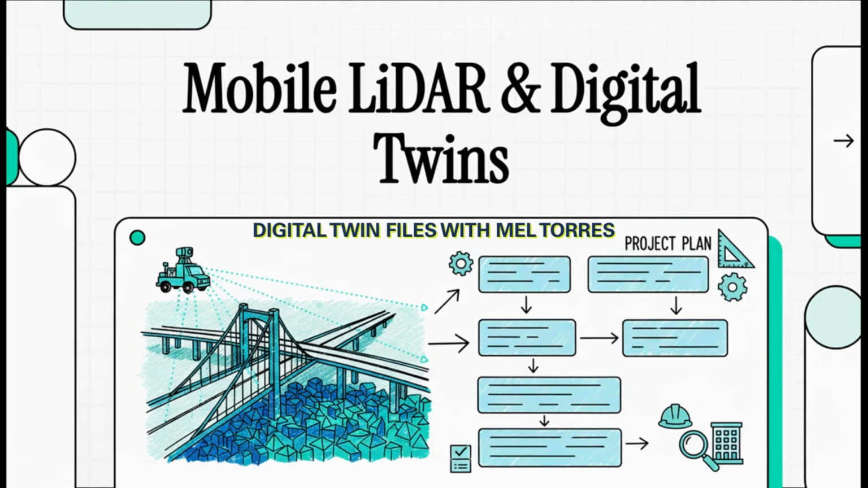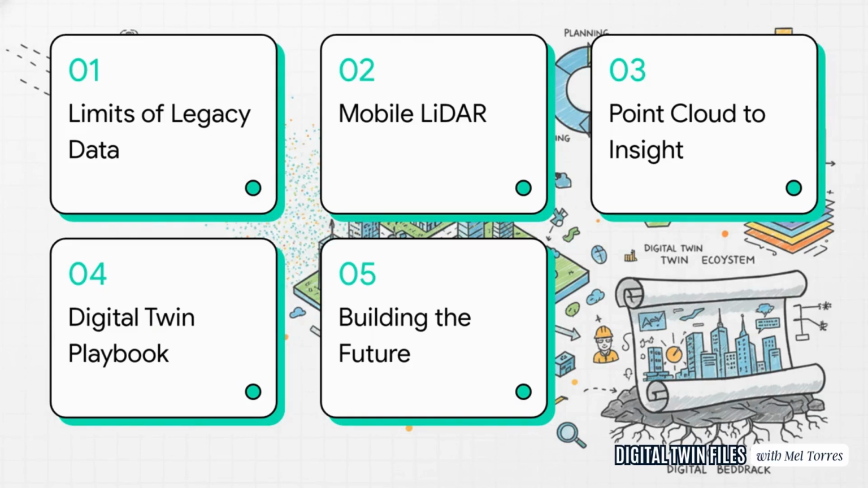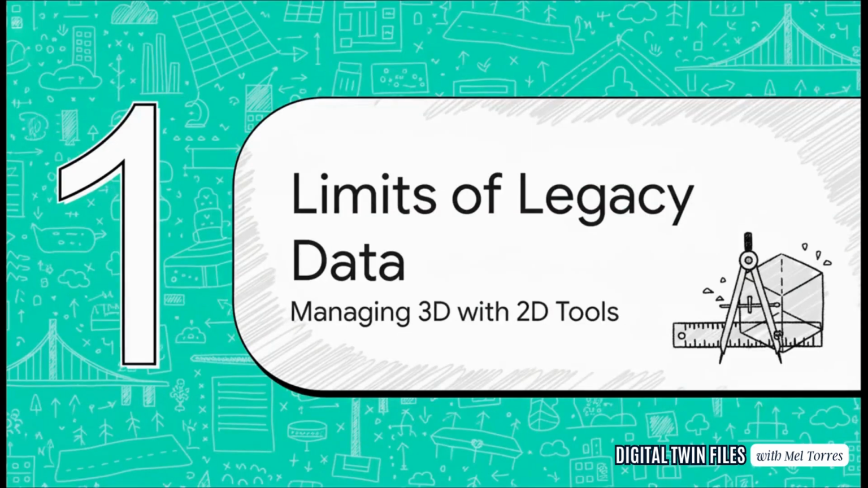Today, we're going to dive into the transformative technology that's providing the answer. It's called Mobile LiDAR. Here's our roadmap. We're going to start with the problem, the limits of our old school data. Then we'll jump into the solution, Mobile LiDAR, and see how we turn its raw data into real insights. After that, we'll get practical with a playbook for getting projects done right. And finally, we'll look at how all this comes together to build the future.